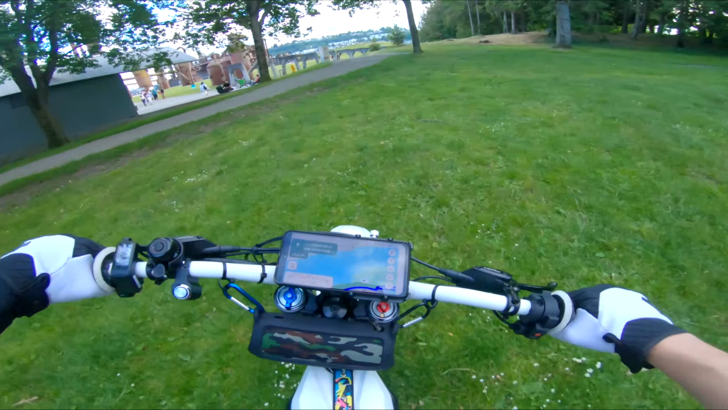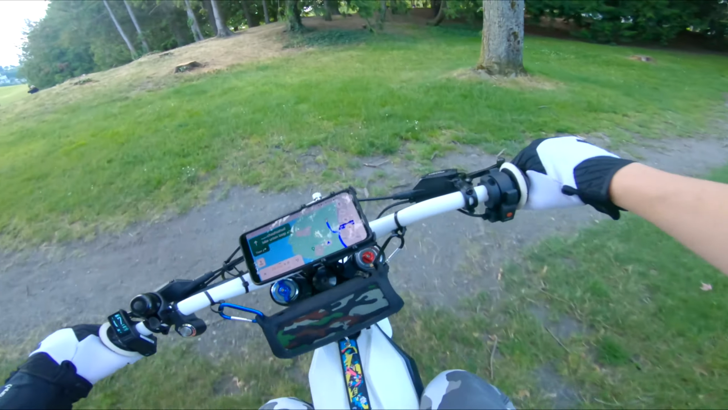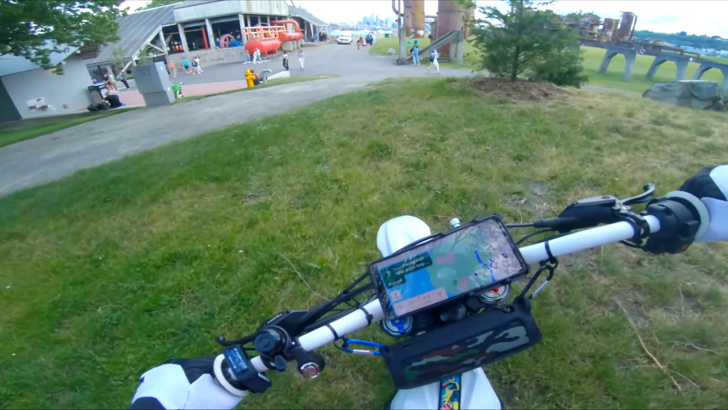It's basically the summer solstice ride, but weather ain't too great. Yeah, no, this has zero traction in the dirt, that's for sure. That's sketchy, I hate that.